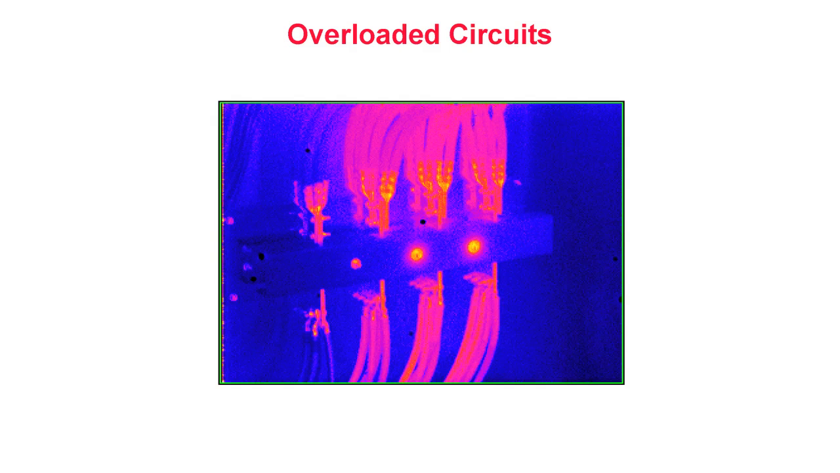Overloaded circuits. This thermogram shows excessive heating caused by an overloaded circuit. Overloads are characterized by excessive heating throughout the entire length of the conductor. Here, we see all of the conductors operating at the same temperature. However, they are warmer than they should be. Left undetected, overloading can cause premature failure of conductor insulation or lead to a fire. This image was captured during a quality assurance inspection of a new emergency generator system where the installed conductors were found to be undersized for the circuit load.